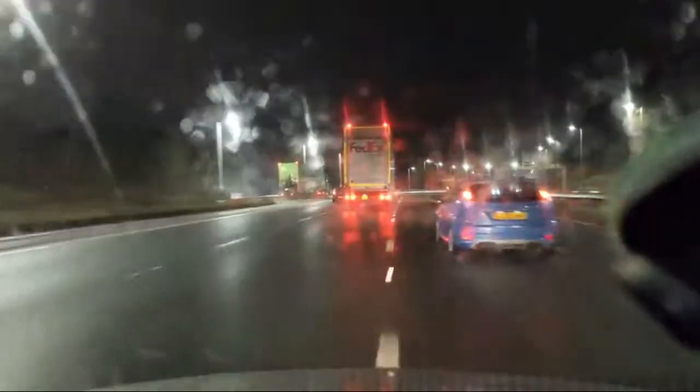To get out of the way, which he's doing. I'm going to get it on the outside as well because I think there's going to be a bit of a squeeze there. A lorry, a car and another lorry. Well, the car backed off. Very wise. That could have been interesting.